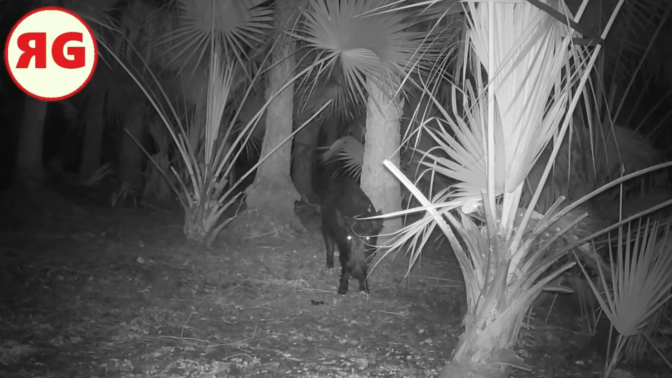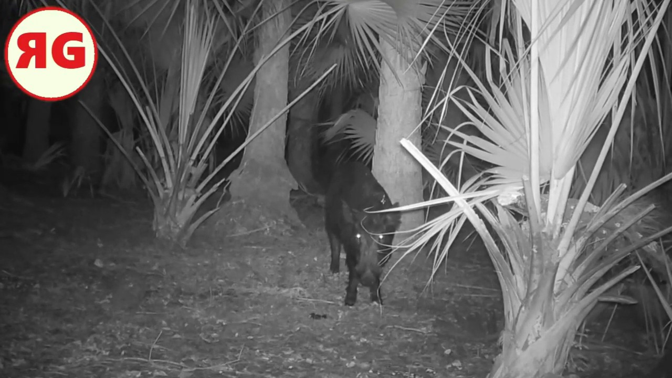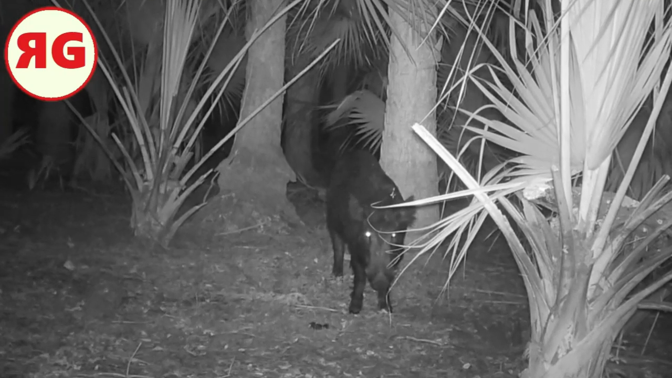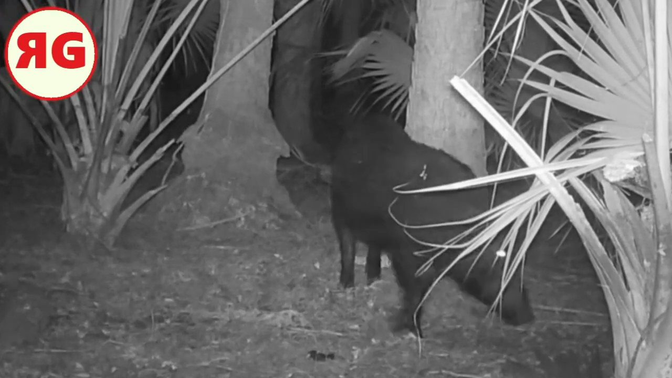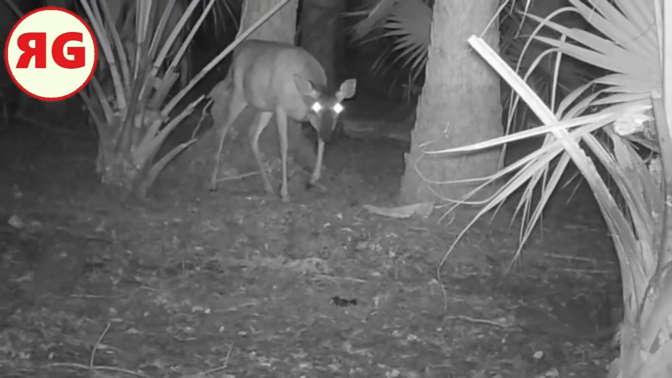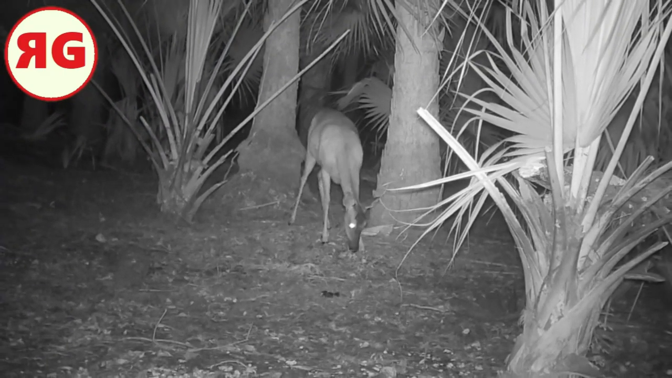Hey, here's a pig. I don't believe he's ever seen a trail camera before. He's just staring and blinking. He just kind of wanders off. That's fine. Here's a deer coming from the same direction.